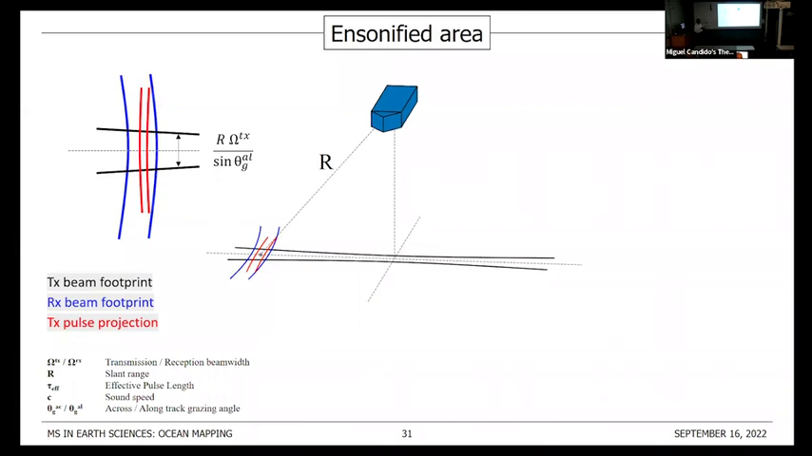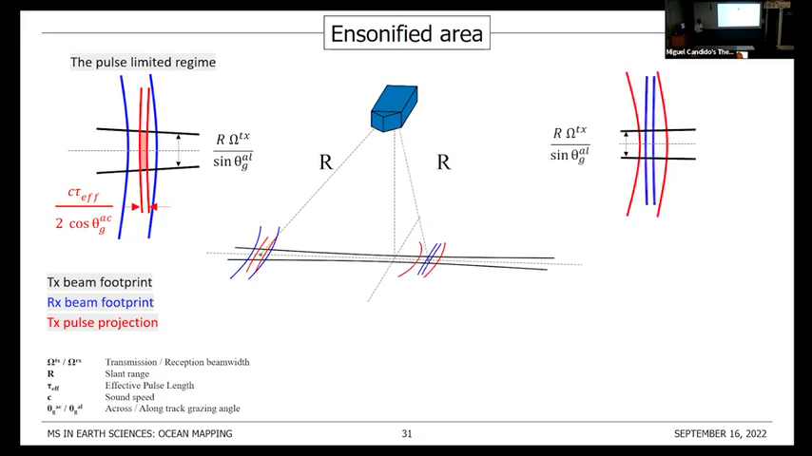So in this case, since our transmit pulse projection is narrower than our receive beam footprint, we typically say that we have a pulse length limited insonified area. However, for geometries closer to normal incidence, we typically have the receive beam footprint narrower than the transmit pulse projection, and so we say that our insonified area is beam width limited.